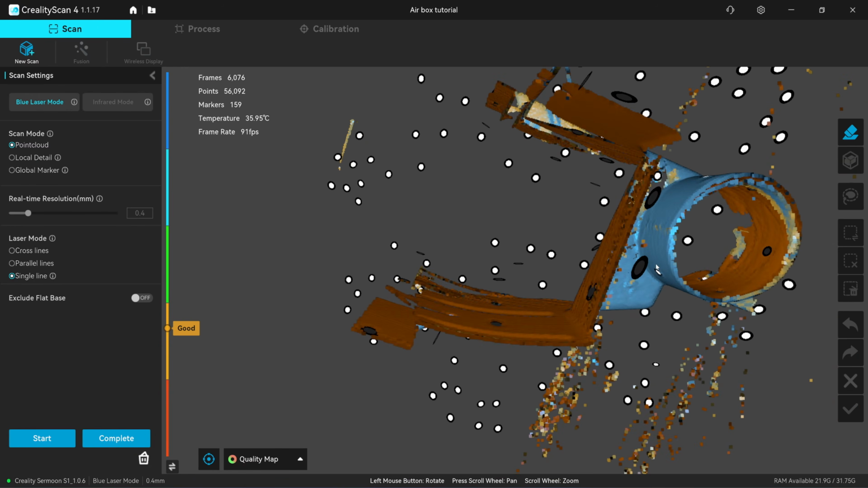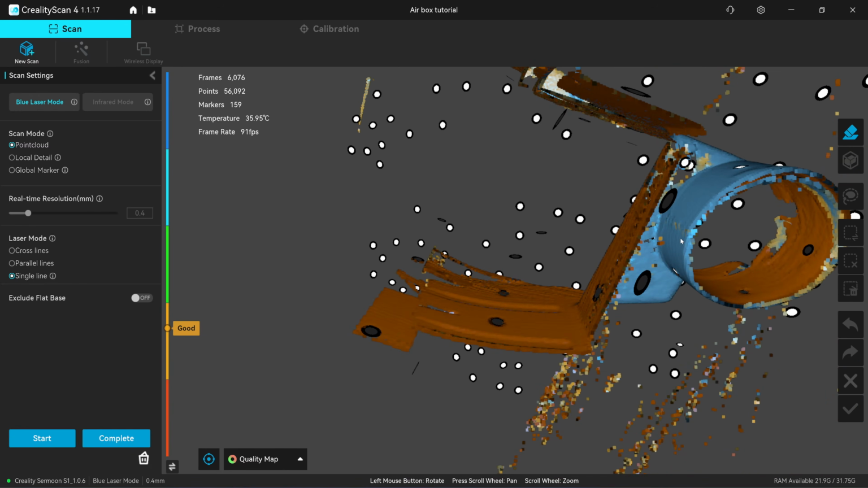Okay, I move to the other side. It's not tracking. I need to track it from the other side. I didn't use a global marker. Maybe you don't see this because the wall is blocking your view. See here? So it's all scanned.